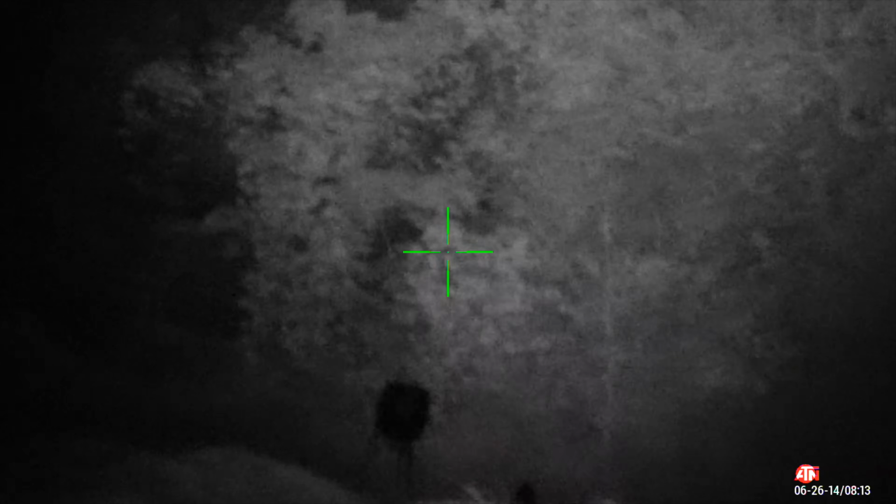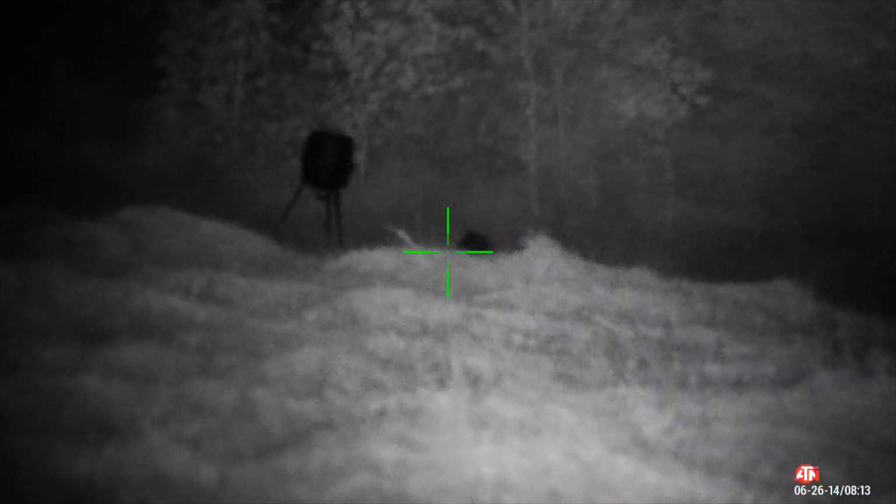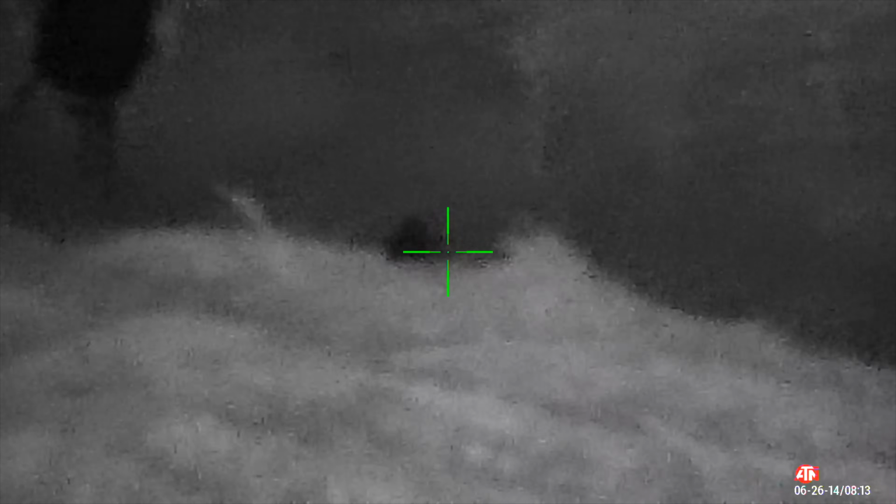It's the first hog of the night. Sorry, I was trying to get my rifle situated. But it was the first hog of the night. He came in right by the feeder. And I'm having shaky camera syndrome right here. Gotta get situated. I was getting really nervous when he first came out. This is my second year hunting, so I get real nervous. I feel like I get the shakes real bad. But I'm starting to get that under control.